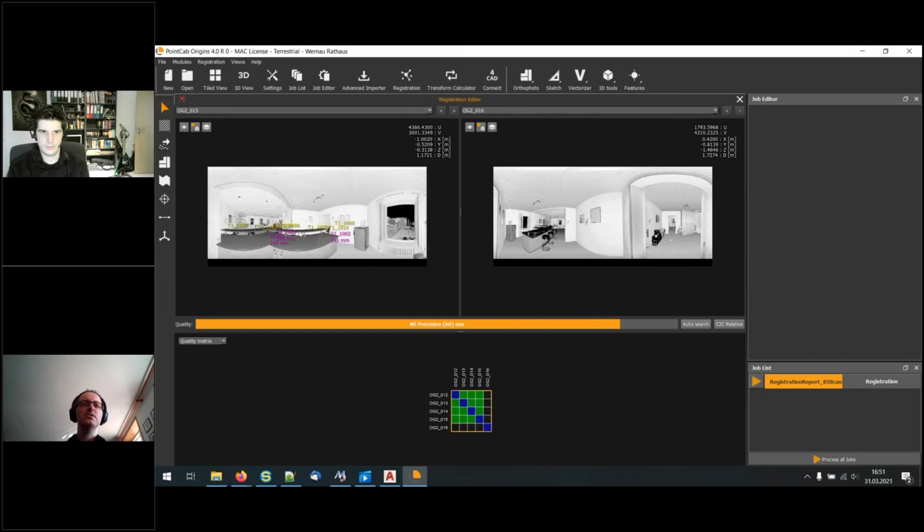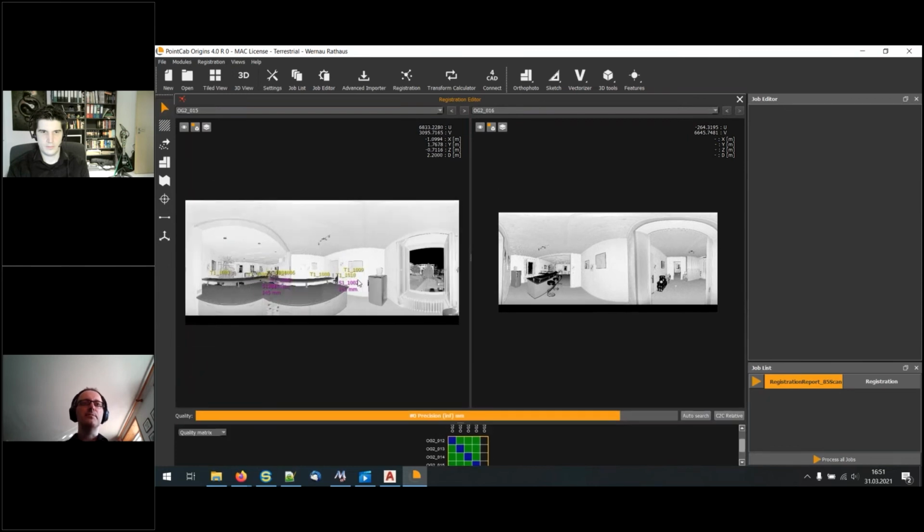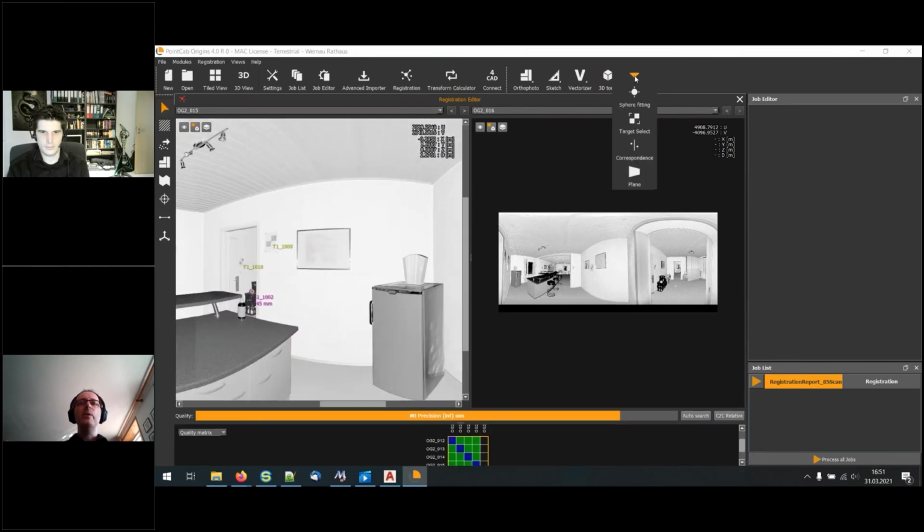Let's close this to have more space here, and make it a bit larger. Now we have the possibility to detect planes. You can create planes by a polygon. You go to this wall and say, okay, I'd like to create a plane here with a polygon.